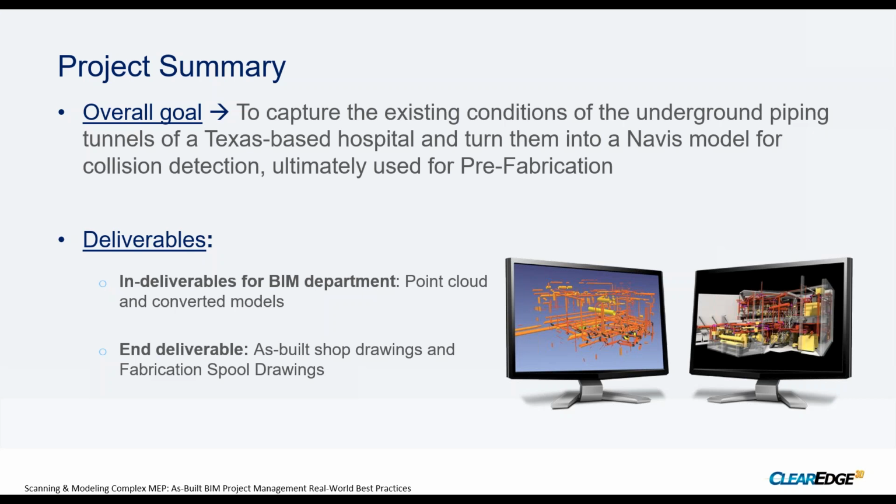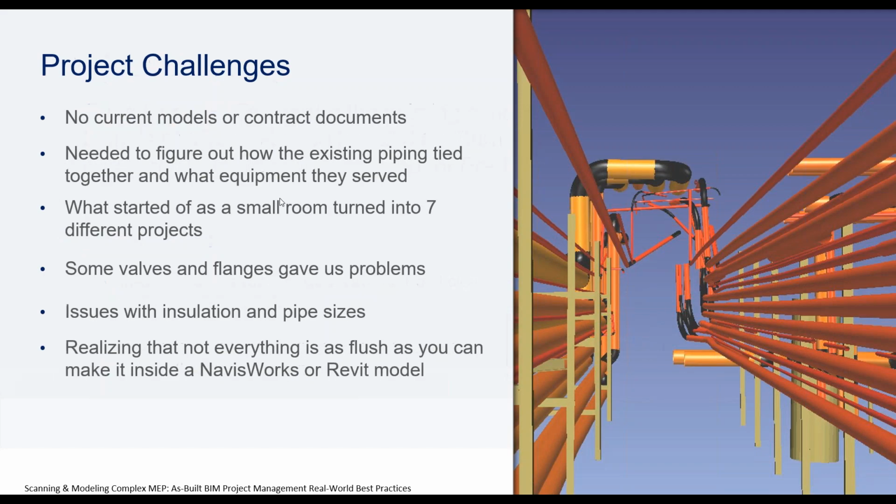I mean, the insulation was falling off everything. Nothing had pipe labels on it. And so at the time, we'd never even scanned a project before.